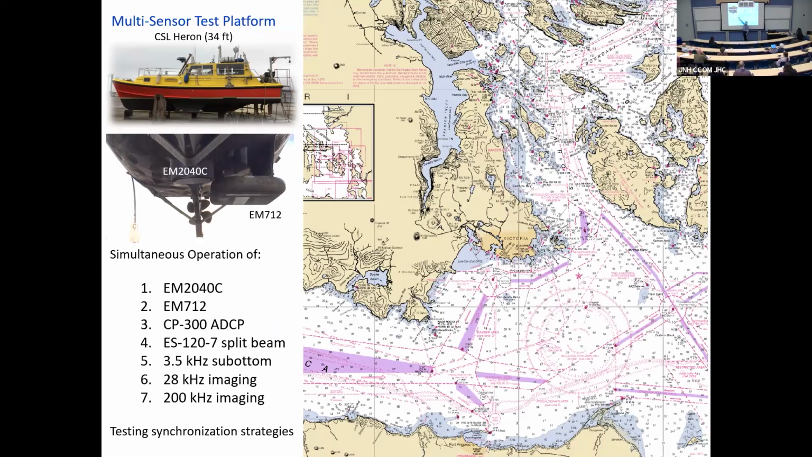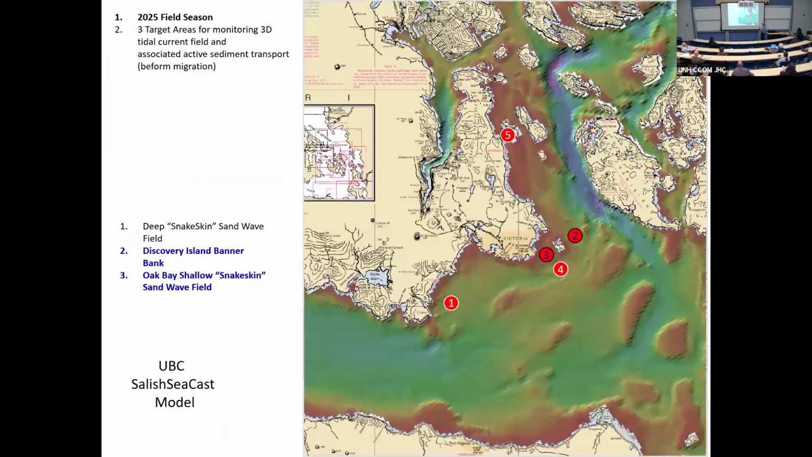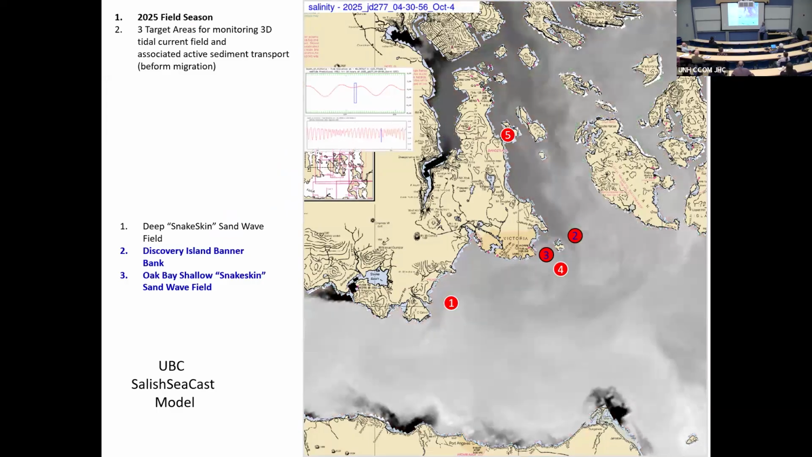I use my favorite vessel, the Heron, 10 meters. It's a Canadian government vessel, and we have almost everything on board, which creates all sorts of problems, which are great to solve. If we survey in this area, you can see that's the deep of Juan de Fuca. The water comes around, there's a shoal here, a sill, and then it goes up into Haro Strait, up towards Vancouver.